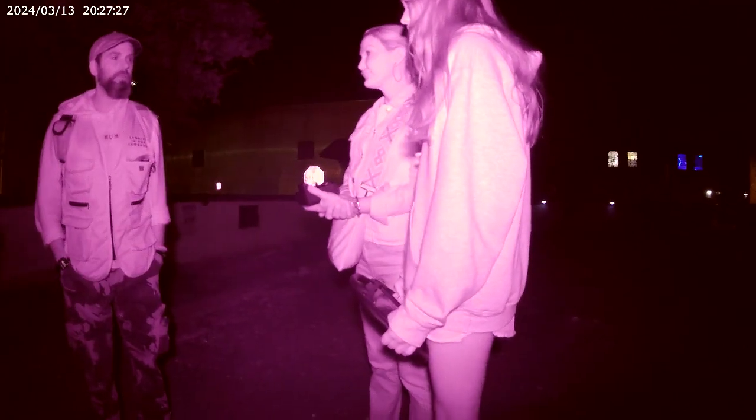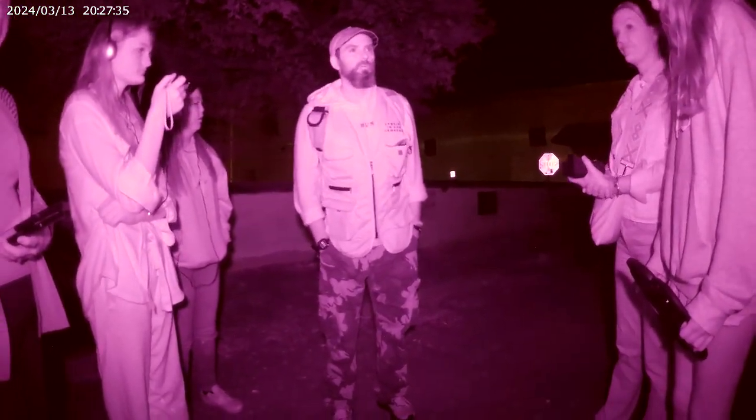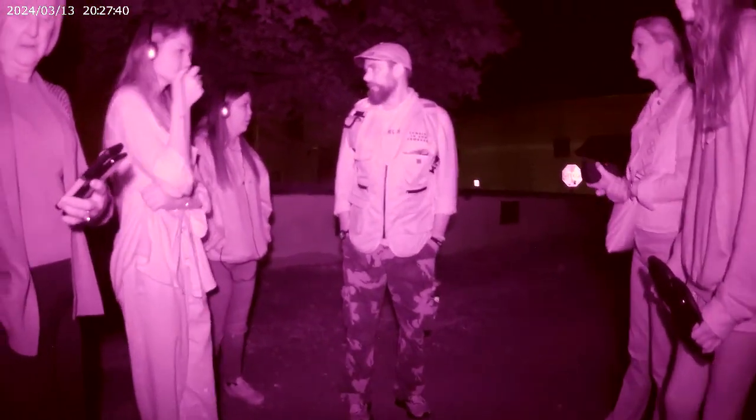Got about 7 cars in here tonight. So all of you, please stay away from all vehicles. That means including going up in front of them or anything like that. People get really weirded out about that. So just be thankful you're all here on a Wednesday and not a Saturday where there's minimal space. So we got quite a bit in here to work with.